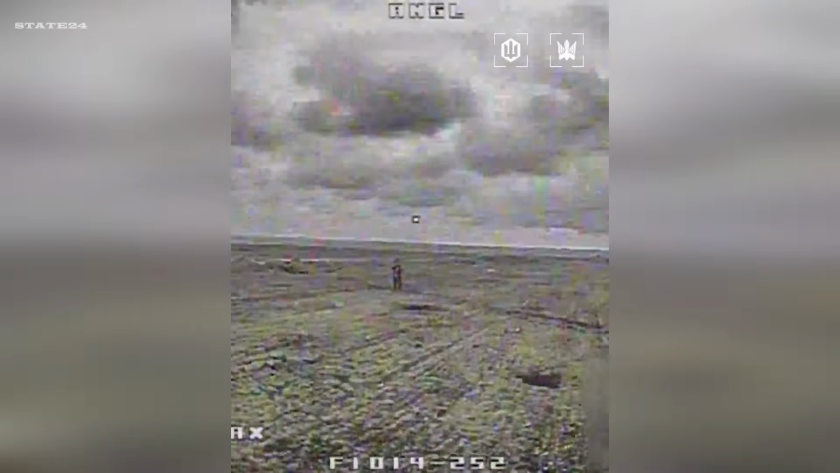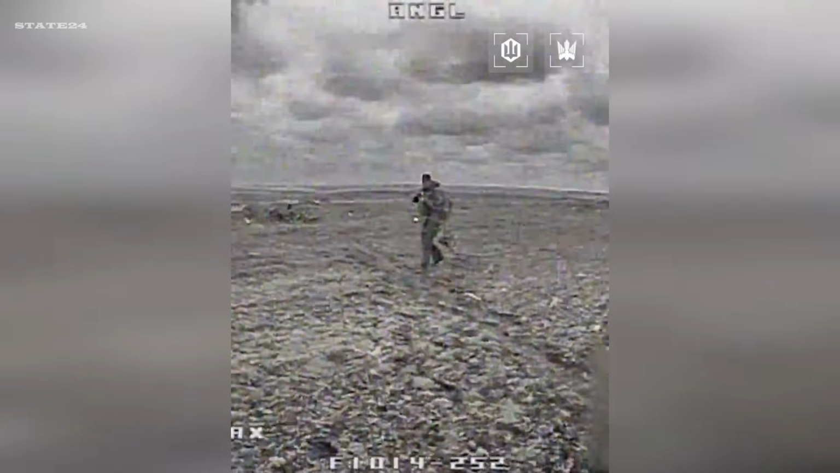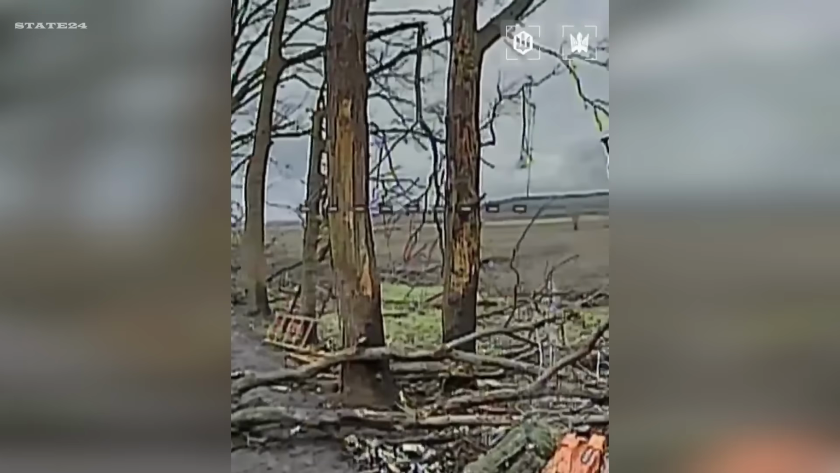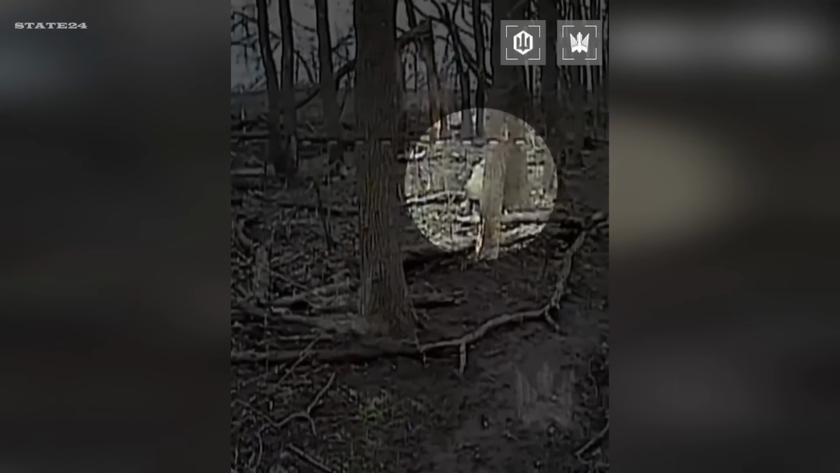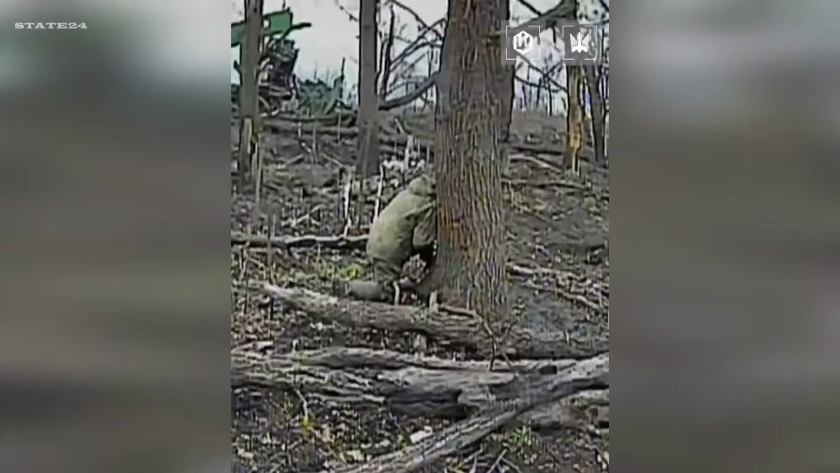In an open field, this soldier, who was the target of a drone, suddenly forgets how to hold her weapon when she sees the drone in front of her. This time, the drone operator first locates military equipment in the forest. Then, he spots a Russian soldier hiding behind a tree and launches an attack.